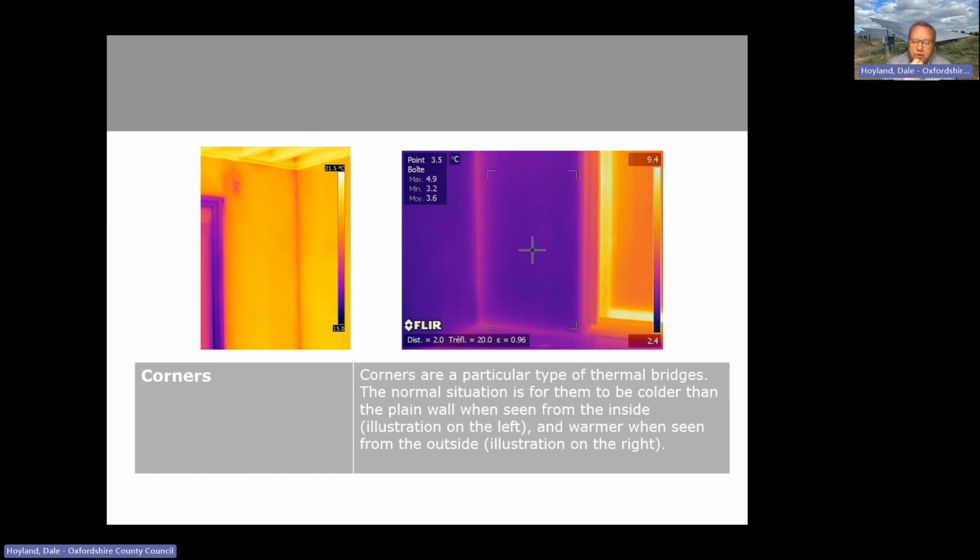Looking first of all from the inside on the left hand side, you can see that it's colder right in the corner. Now again, potentially that's because there's more heat loss in the corner. Potentially it's eddy currents that tend to miss out the corner as they circulate around the room, so you don't get as much heating directly into the corner. Number of reasons, but from the outside, a little bit warmer showing there.